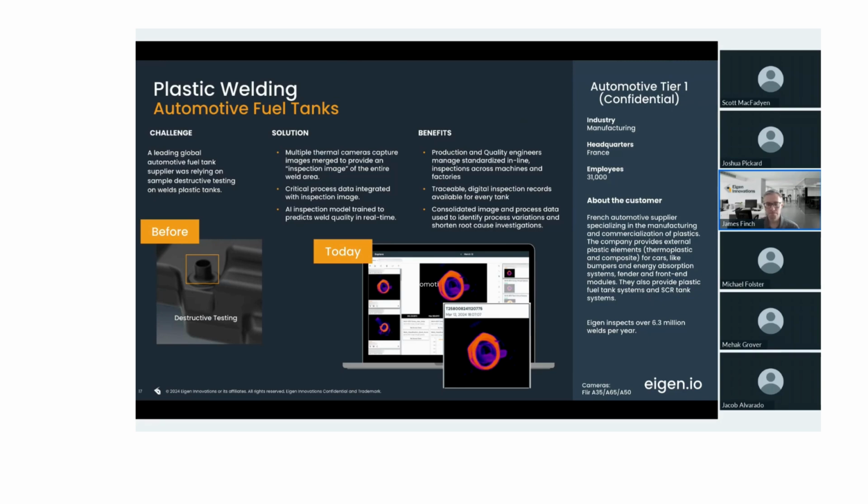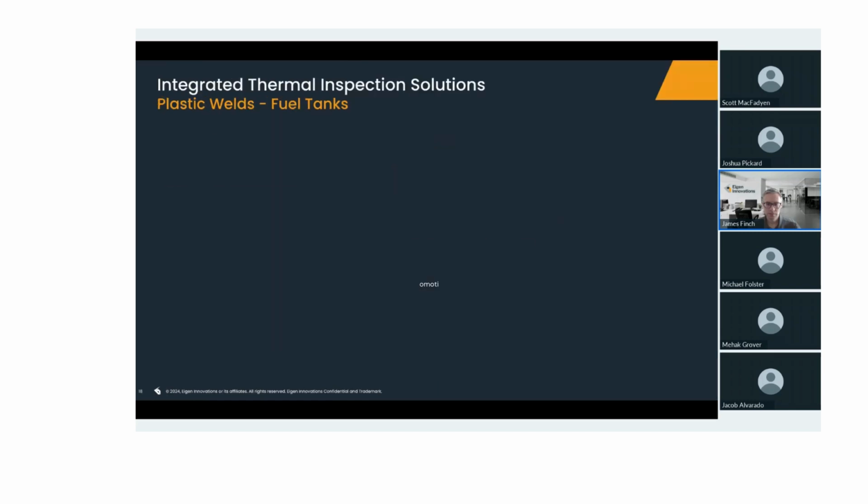So this is a use case that I mentioned we've been working with this customer for a number of years. We've scaled this across many machines at this point. In the plastic welding space more broadly, not just fuel tanks, but fuel tanks, lighting, interiors, we've deployed these solutions on more than 40 welders at this point and seen really good scalability of models. And we're going to talk a bit more about that in the lighting example. Next slide.